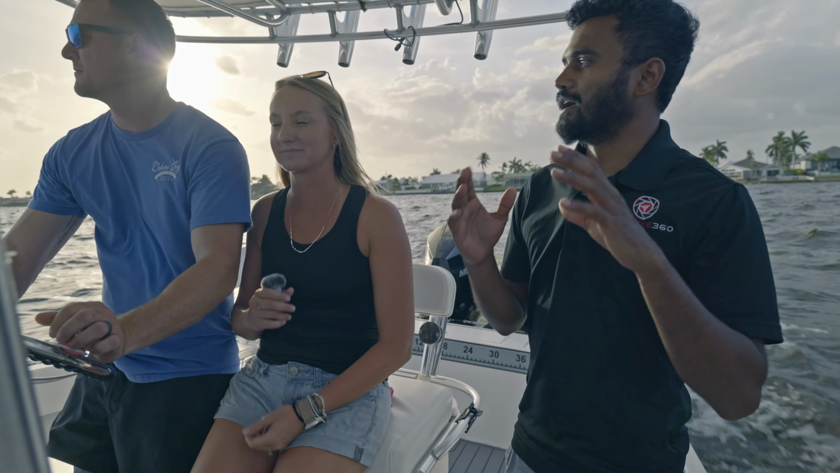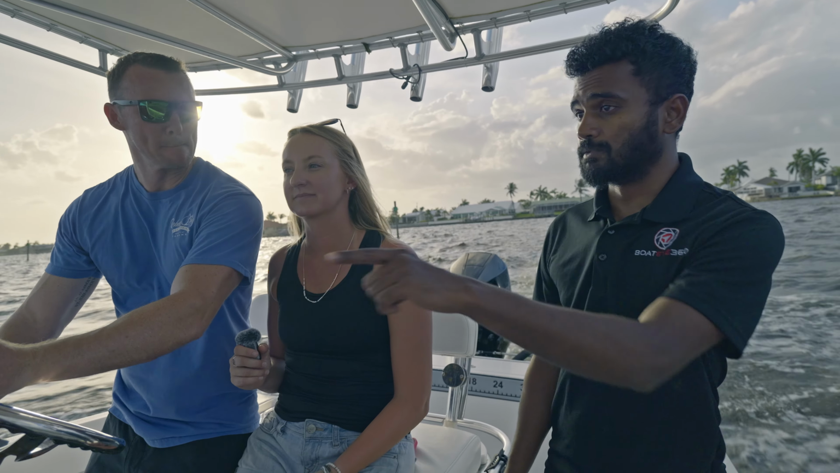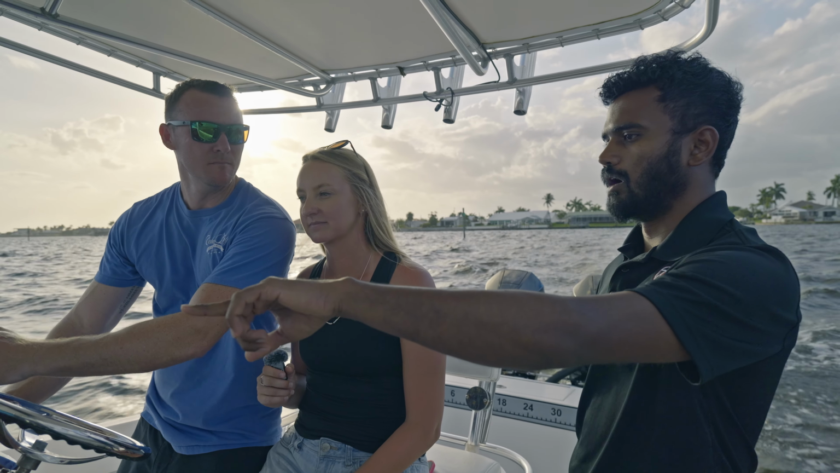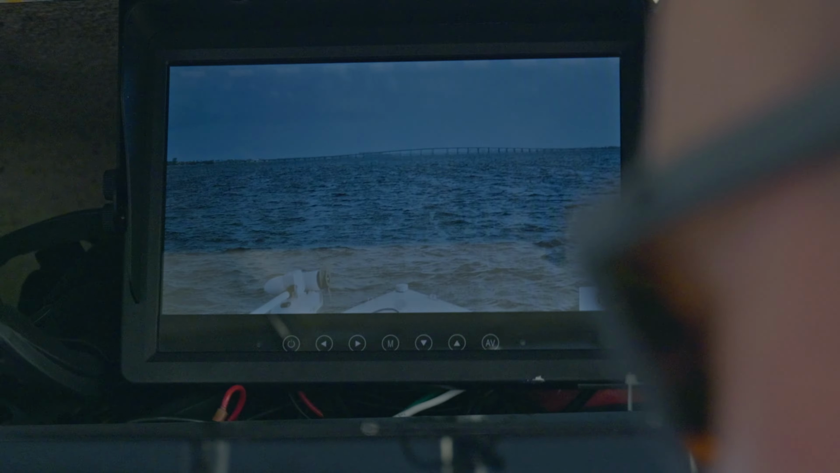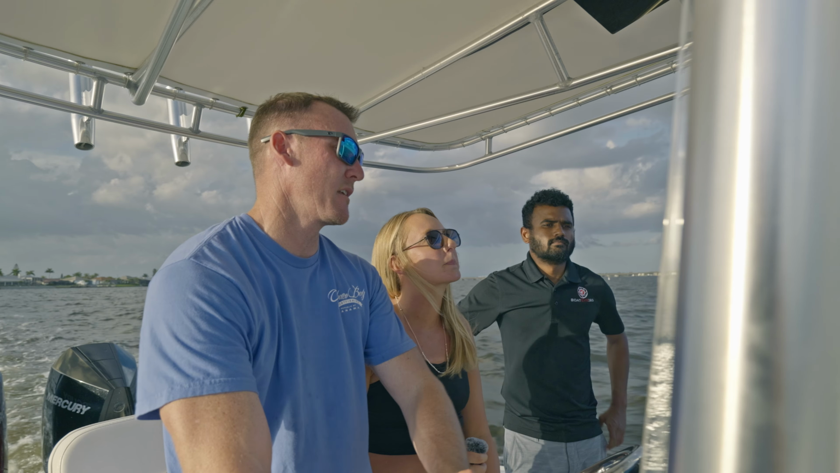You get a dedicated screen for the camera. You don't have to mess with your chart plotters. Although these both are compatible with your camera, so you could use it. I don't know about this one, but I know probably the Simrad is. But in your case, it just makes sense to have that up there. So that's why I put it up there, so it's tucked out of the way.